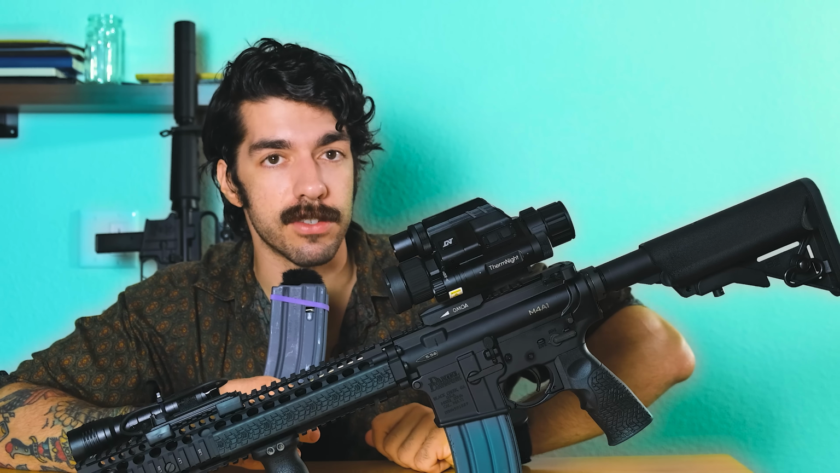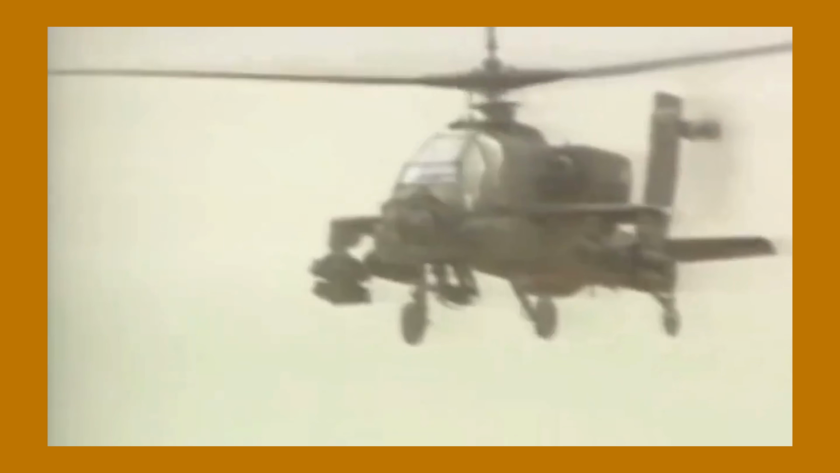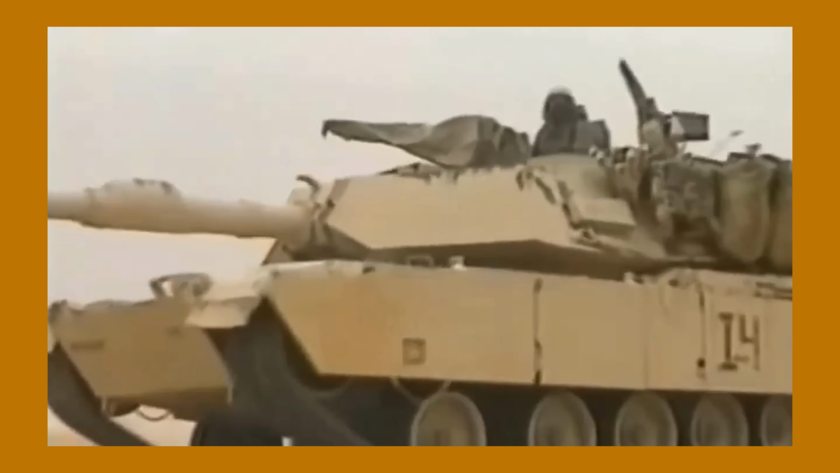That would become very, very apparent, and violently so, to the Iraqis in the first Gulf War. Abrams, Bradleys, and Apache helicopters all had thermal sights as standard, and Saddam's army quite literally could not see anything, especially at long ranges. And we all know how that went for both sides.